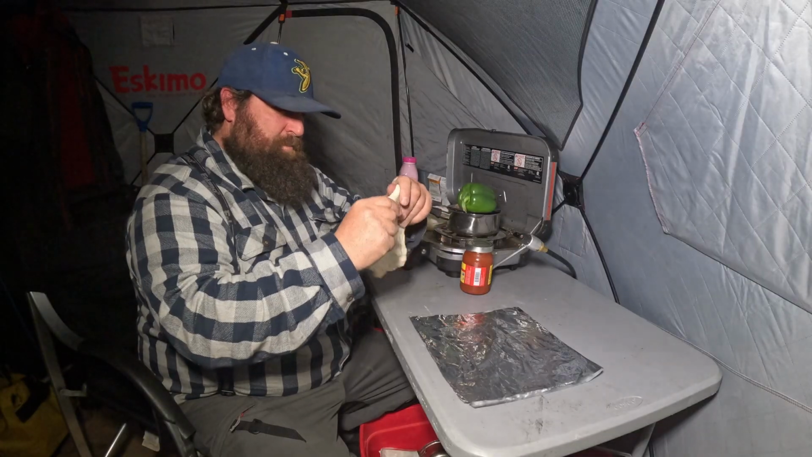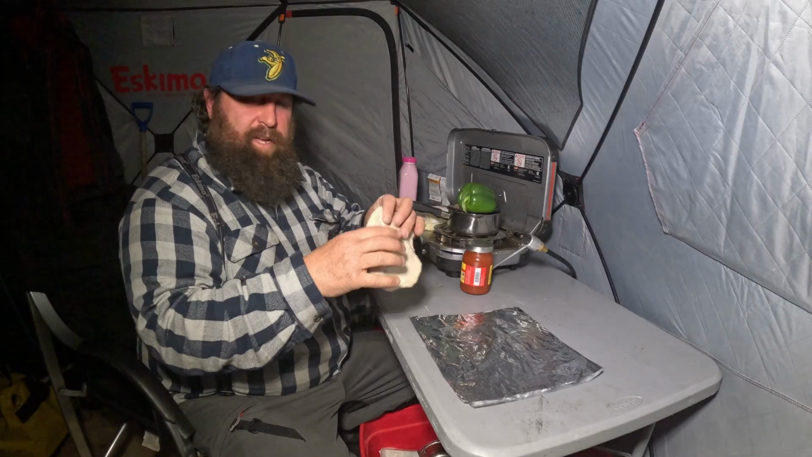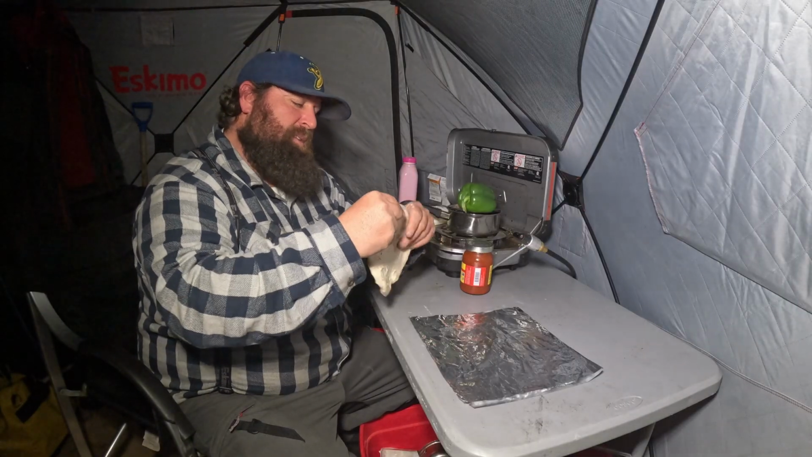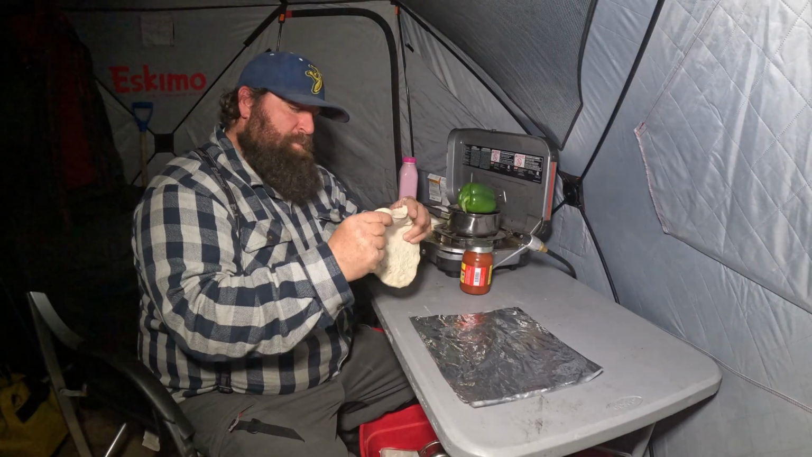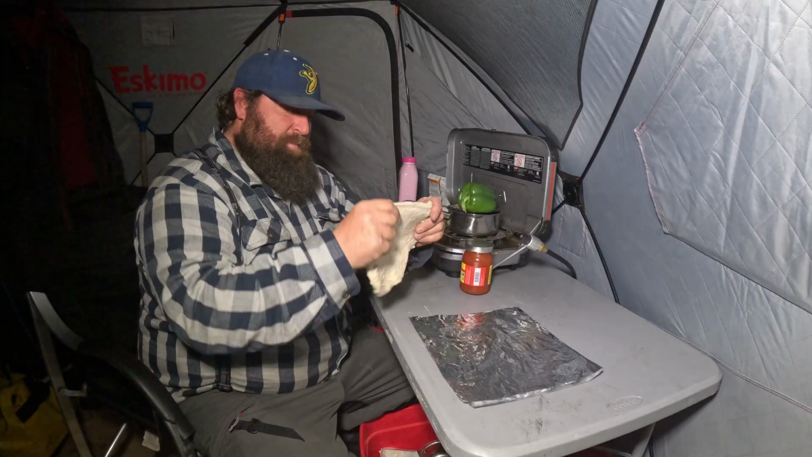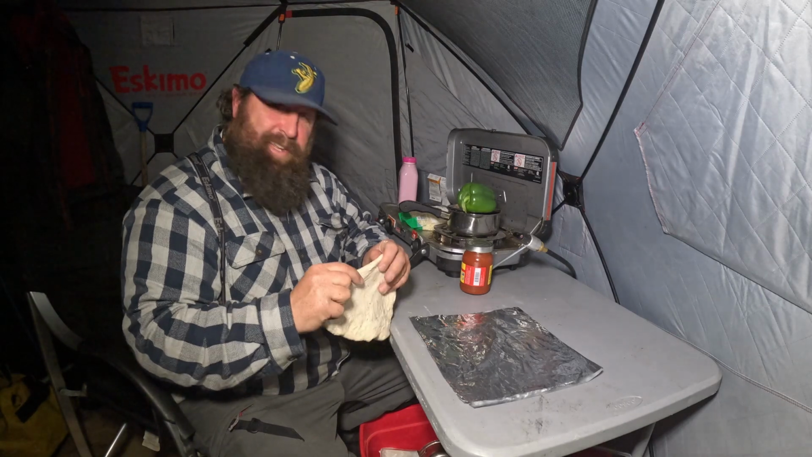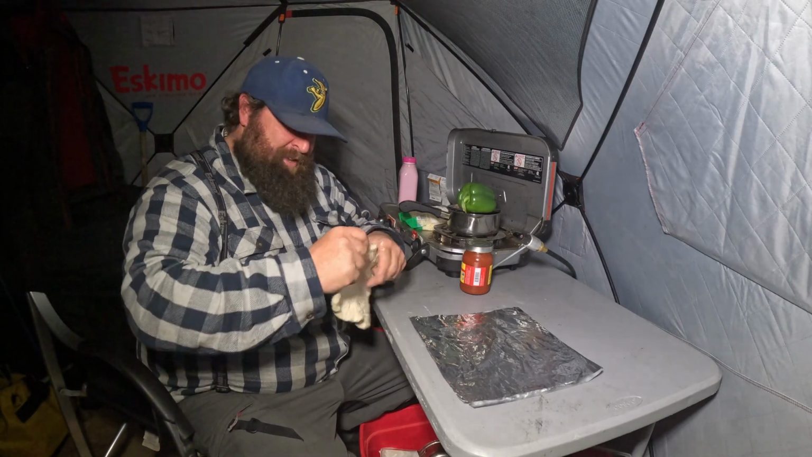Stretching the dough to whatever thickness or thinness that you like. I like a thin crust. I like a Neapolitan pizza the best. So we'll make it semi-thin. There's not a whole lot of room to work with, so we can't make it too thin, or we might as well just put a potato chip on there.